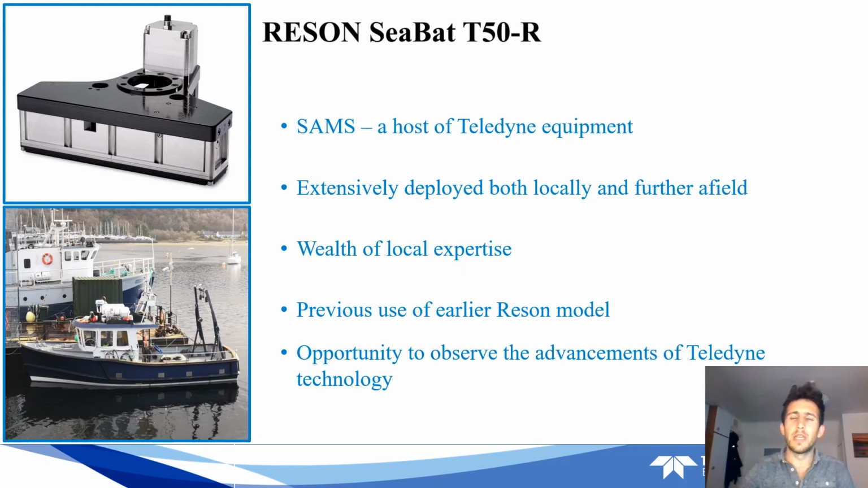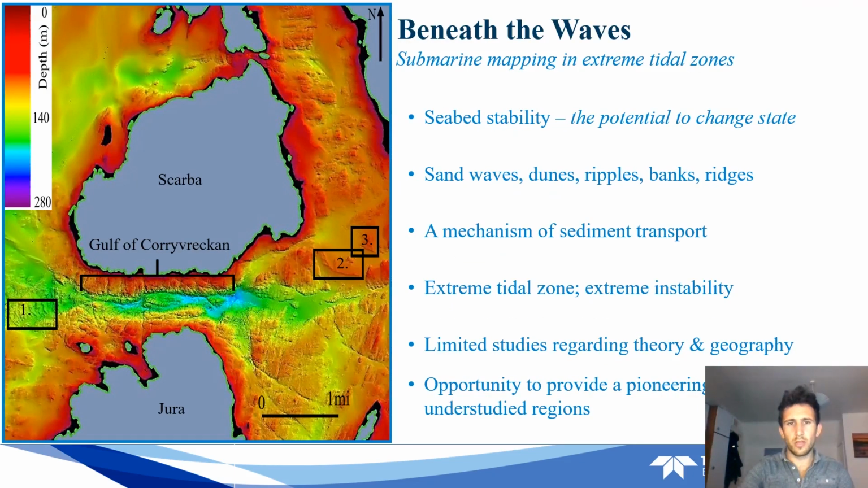in the past. However, by having access to this brand new RESON SeaBat, there's an opportunity here to not only collect world-class bathymetric data, but also to assess the advancements of Teledyne technology over the past 15 years. Together with SAMS' research vessel, the Shuna, pictured here, we hope to shed a light on not only poorly understood bathymetry, but also on the technological advancements of Teledyne. So what are we going to apply this to?